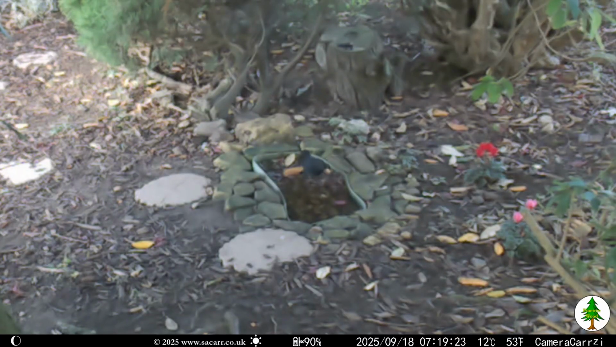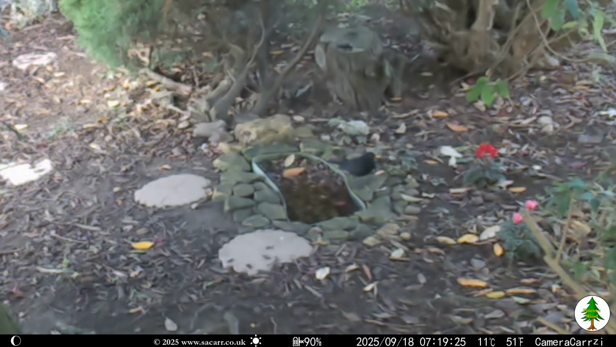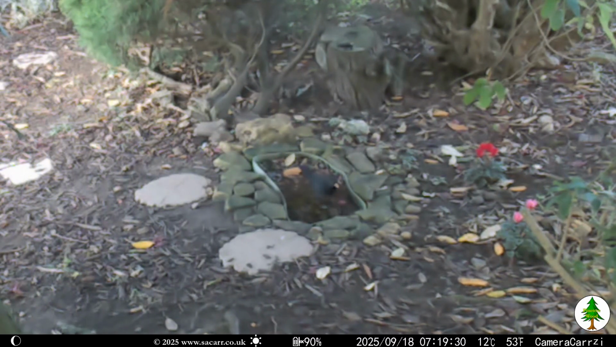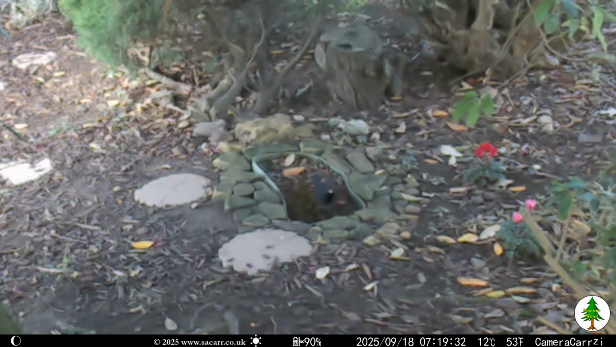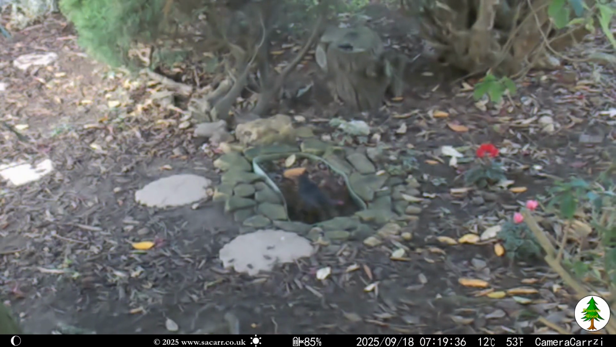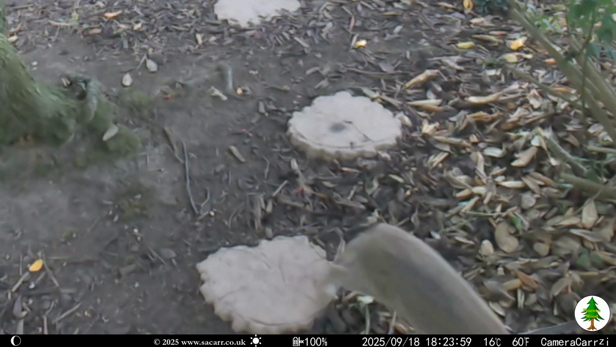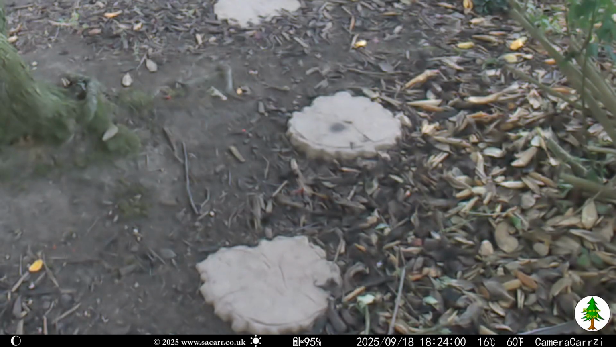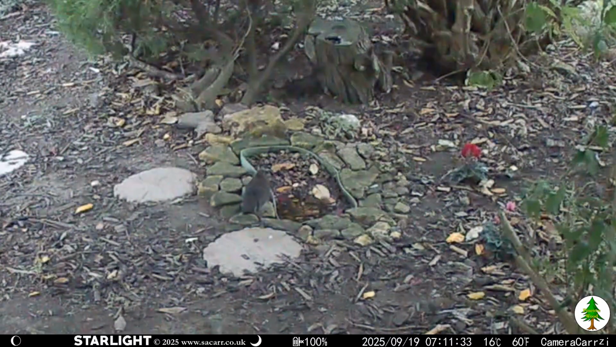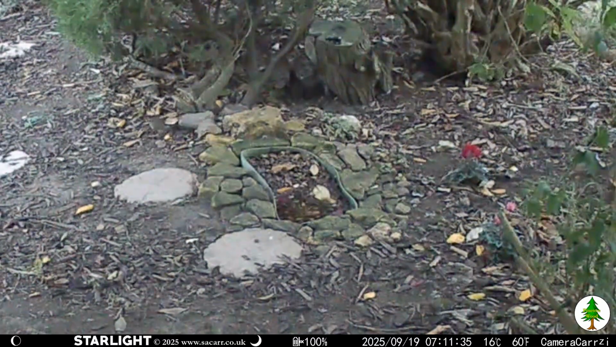The blackbirds are very defensive when using the pond and don't like to share the space. I've seen a few fights over the water, mostly between blackbirds.